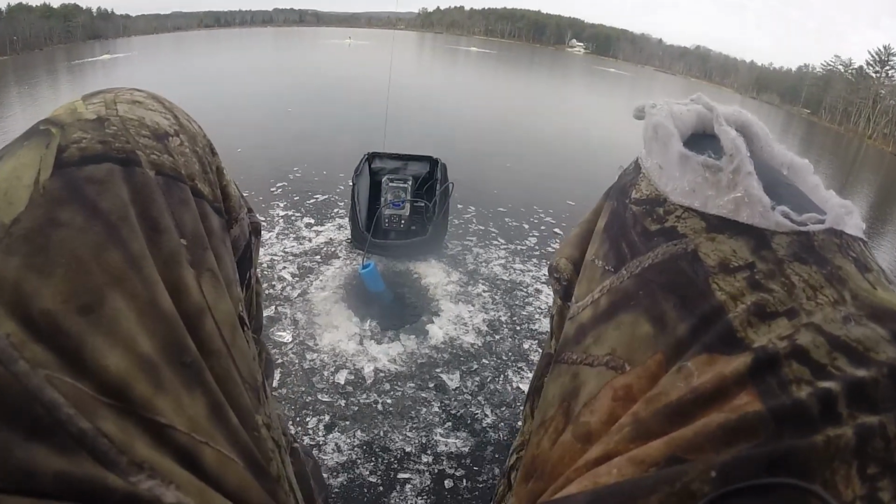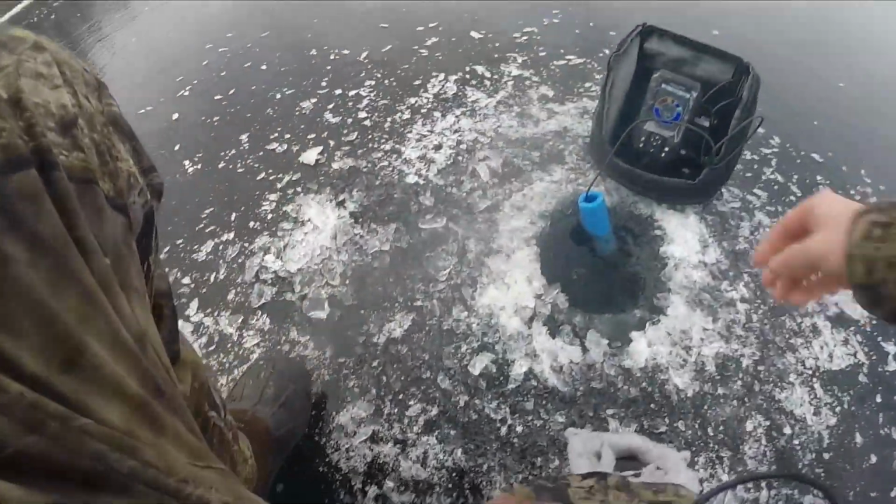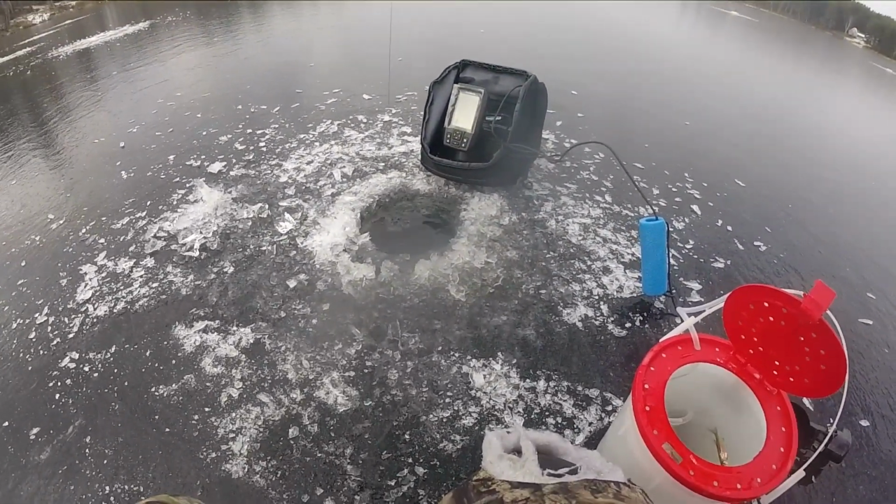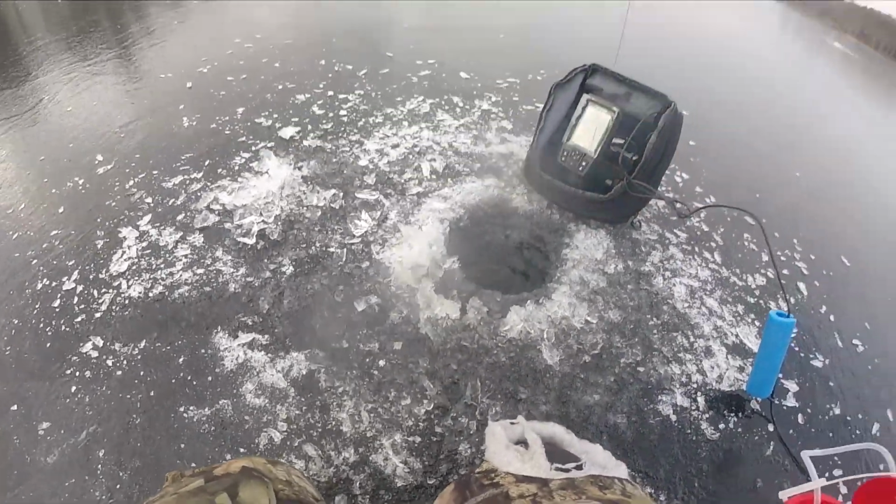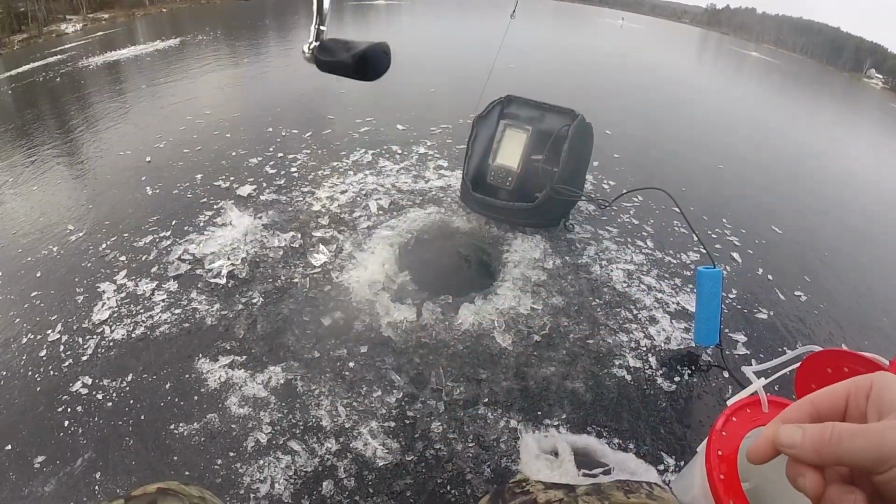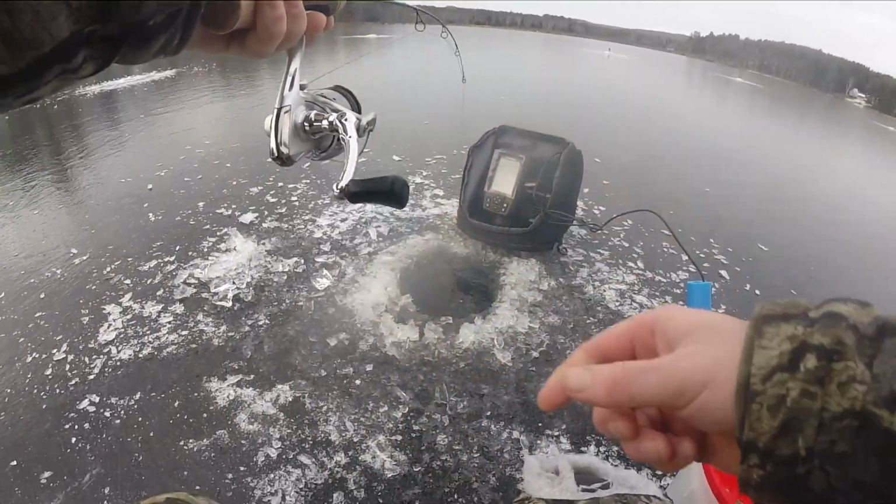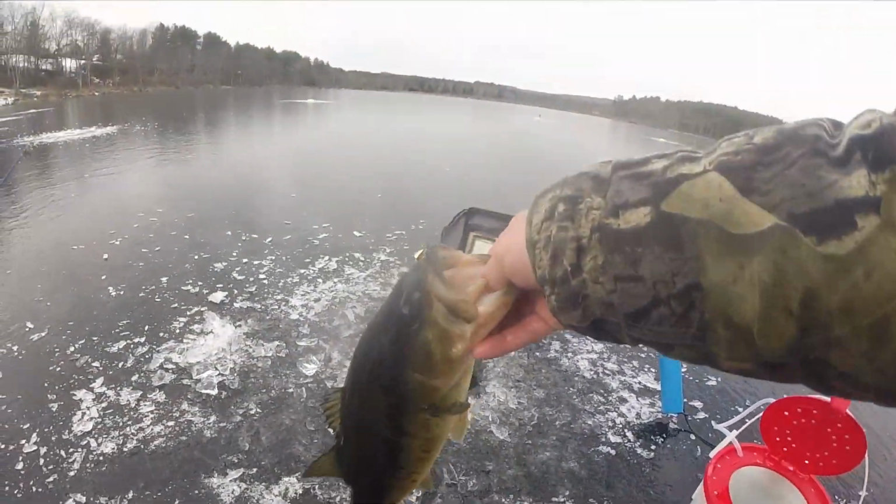Got him. Got him. Got him. What is he? Ooh, it's a bass. It's a bass. A nice bass too. Oh yeah. Come on. It's a good bass. That's what I'm talking about.